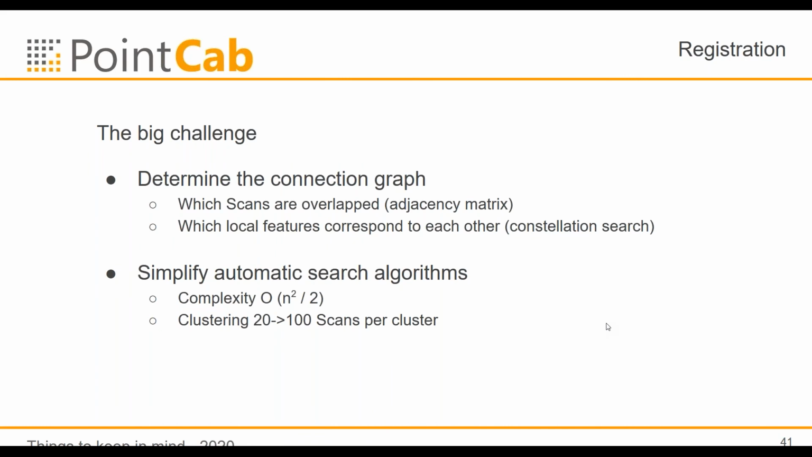But the biggest challenge in registration is, first, you need to determine the connection graph, which means which scan overlaps with each other. This will be represented by an adjacency matrix where you can say, okay, scan A overlaps with scan C and D, and B overlaps with C and F, and so on. This is a network we showed before already. And the denser this network is, the more stable your registration is at the end.